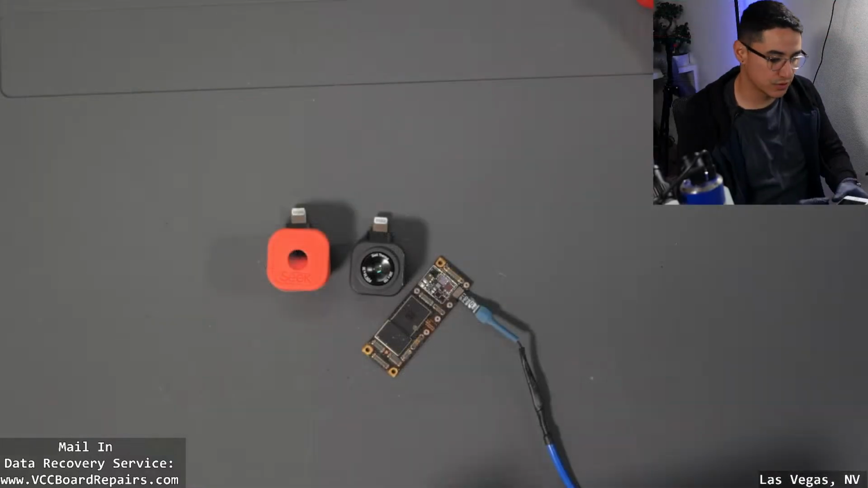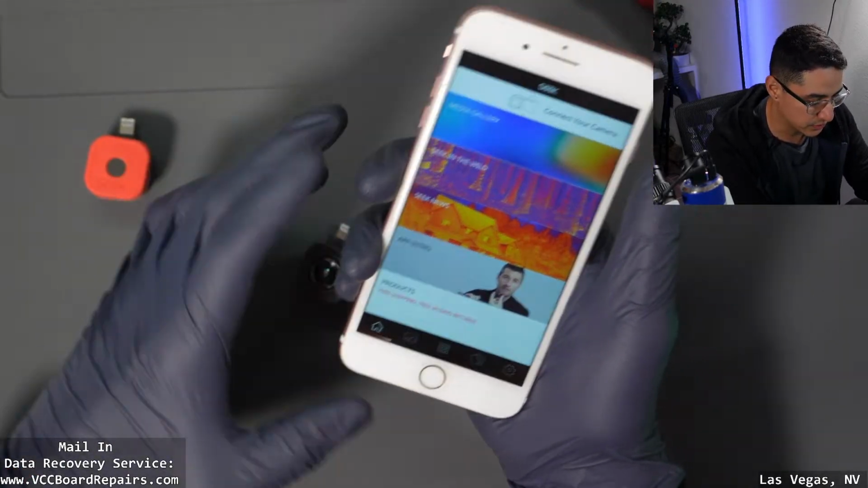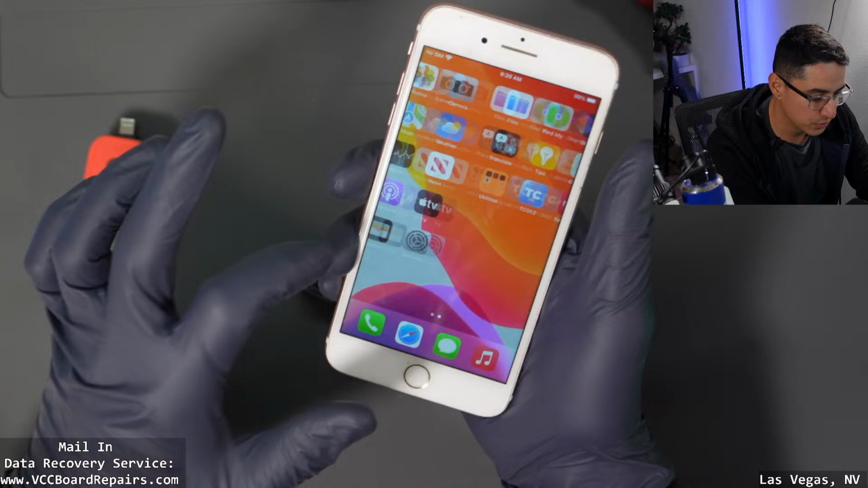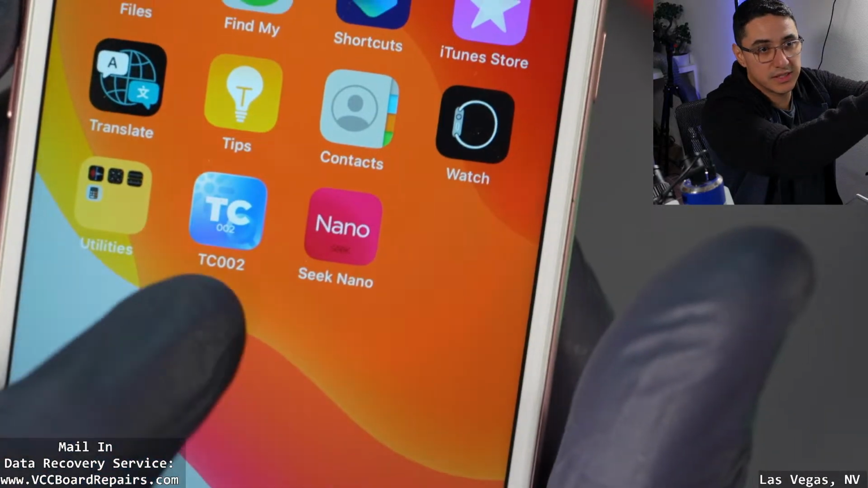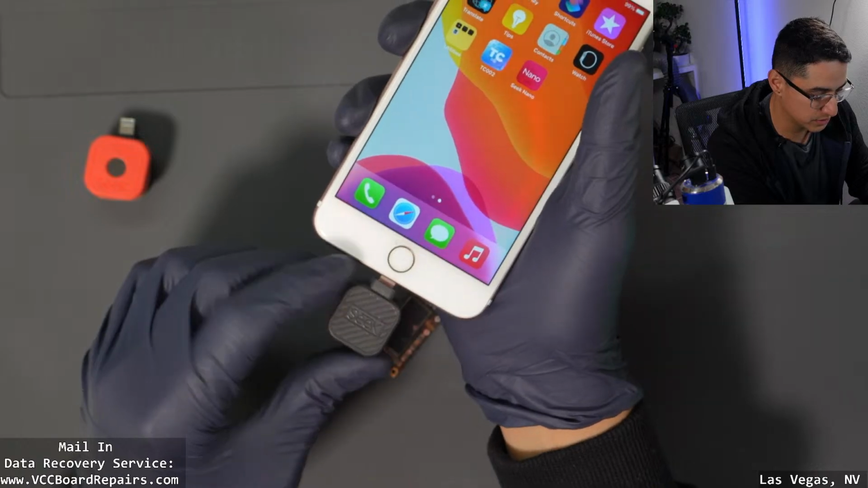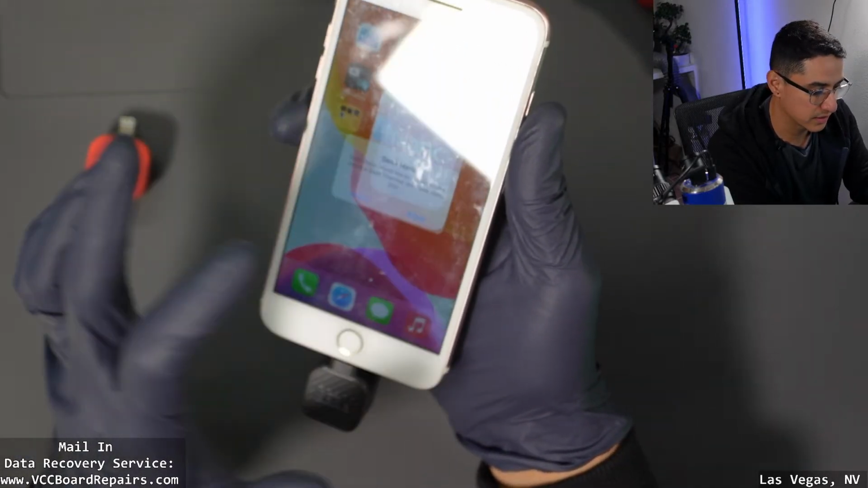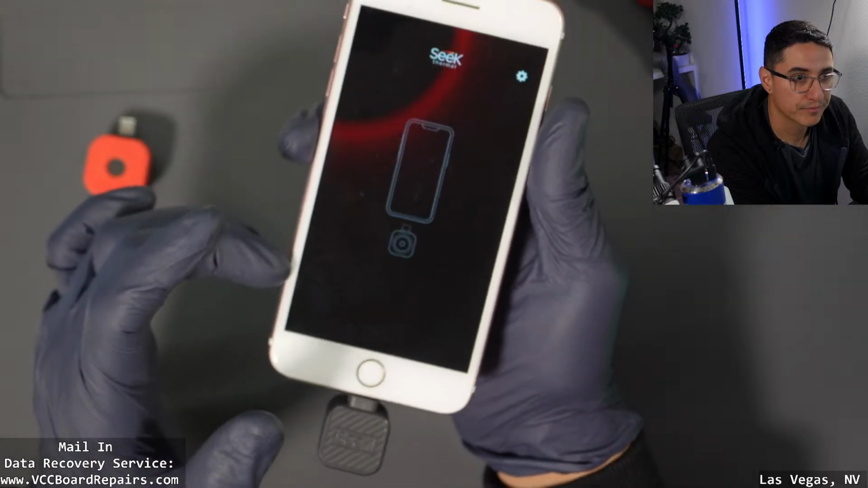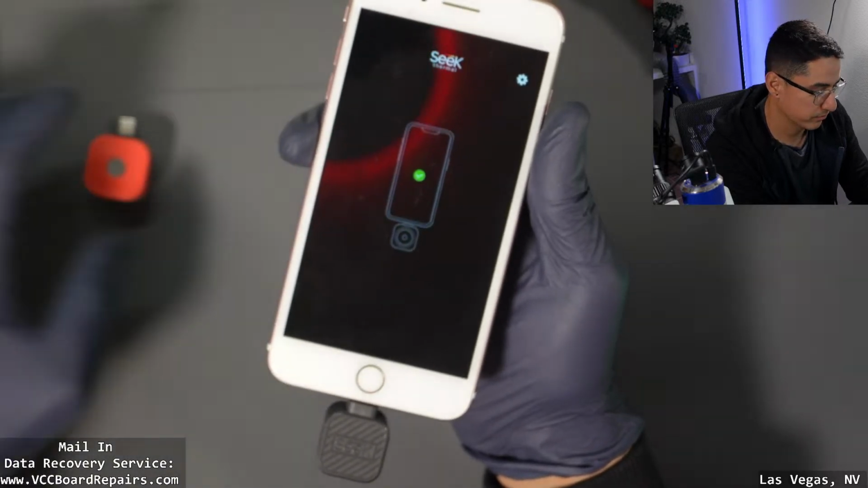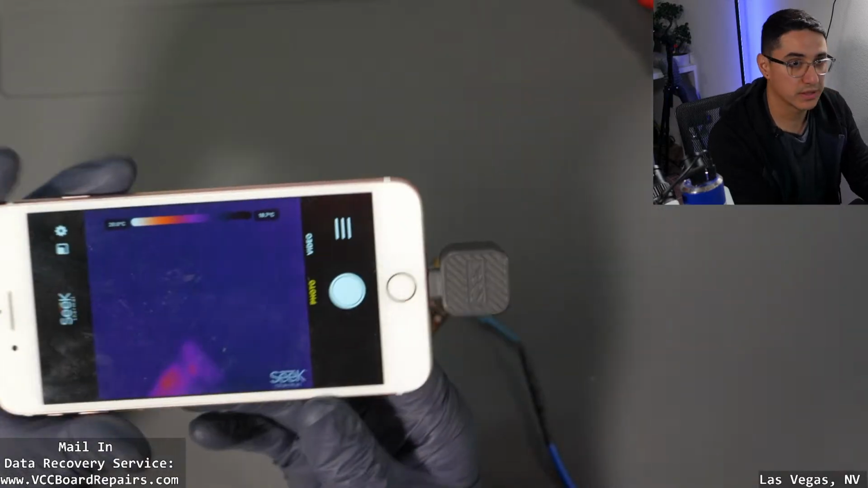And then let's do some real life testing. So first, let's start off with the 200. Like I said, you do need a separate app called the Seek Nano. So you download that from the App Store, and then all you do is just plug it in once you have the app installed, and it should detect it. Click launch. And here it is. It's now working.